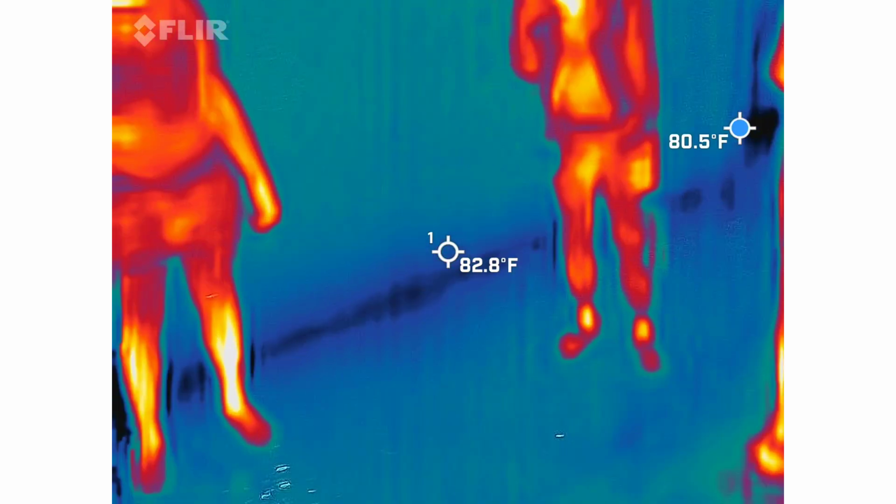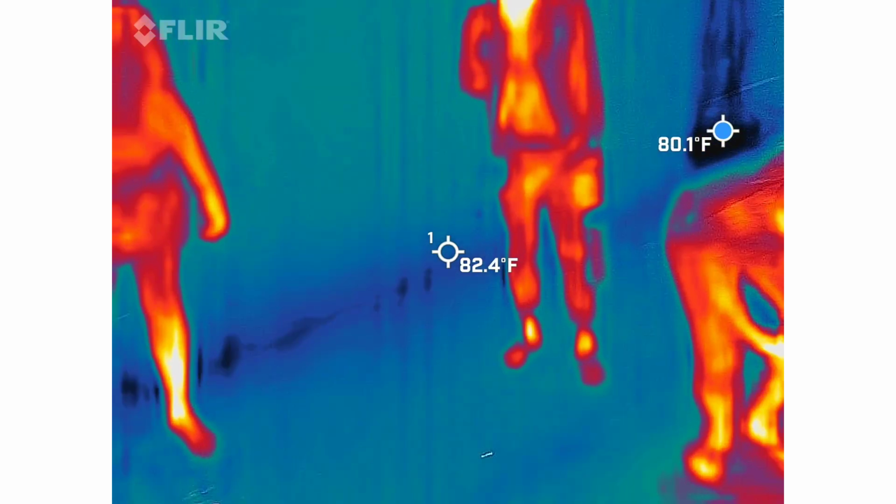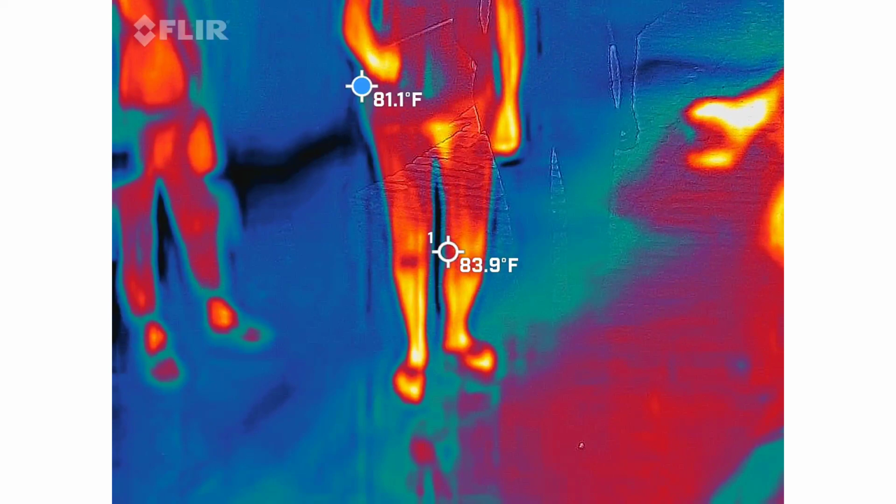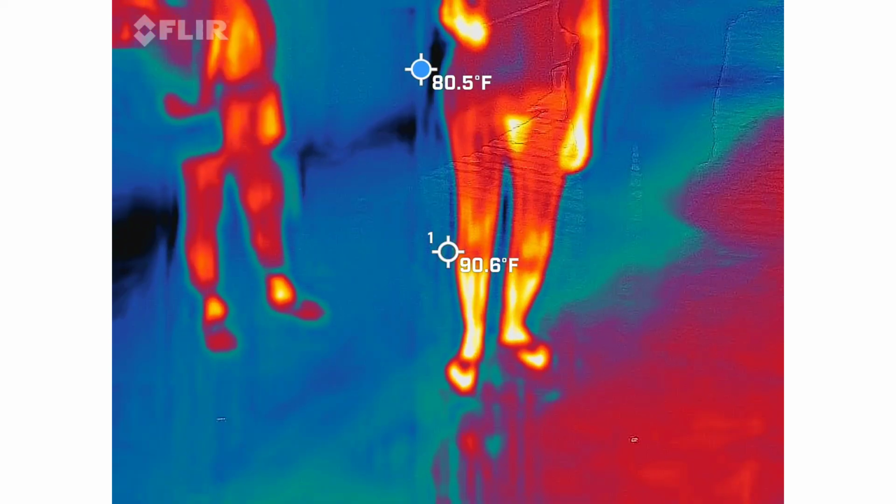1.9? That's slightly higher than the average of the Earth. Earth is normally about 1.1 when you get it that close to the ground. You're running about 15 to 20 milligauss right now. Like, that's crazy to me.